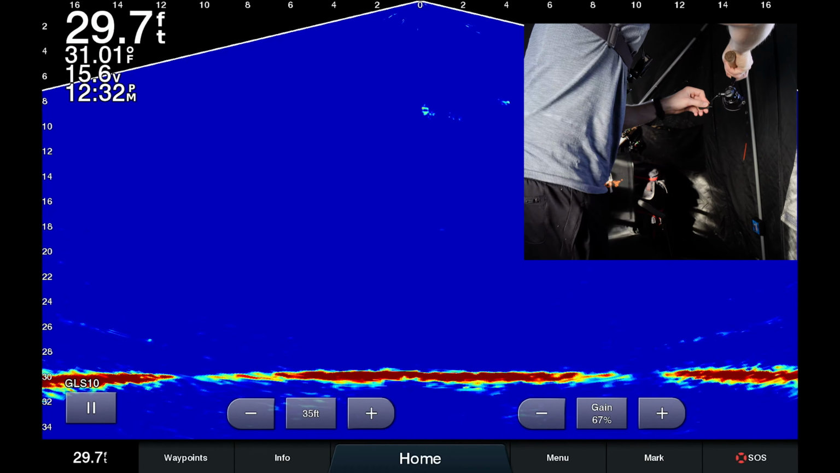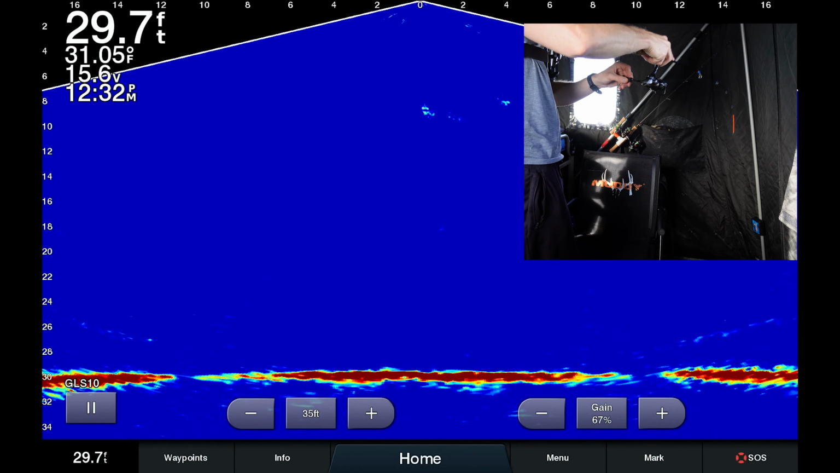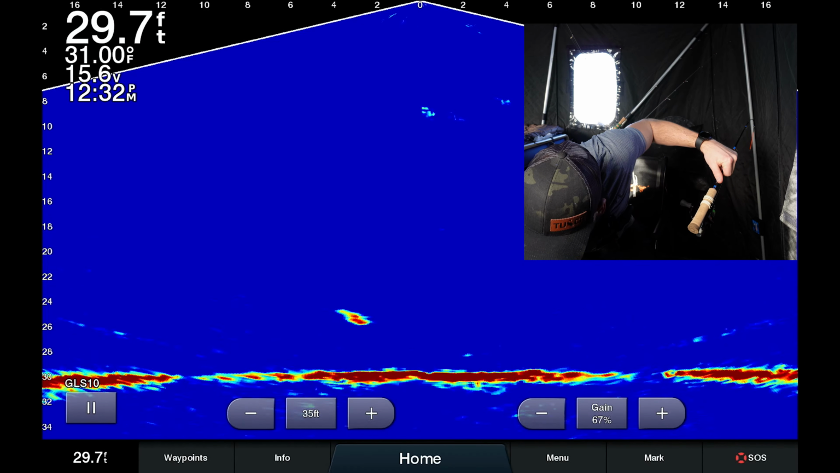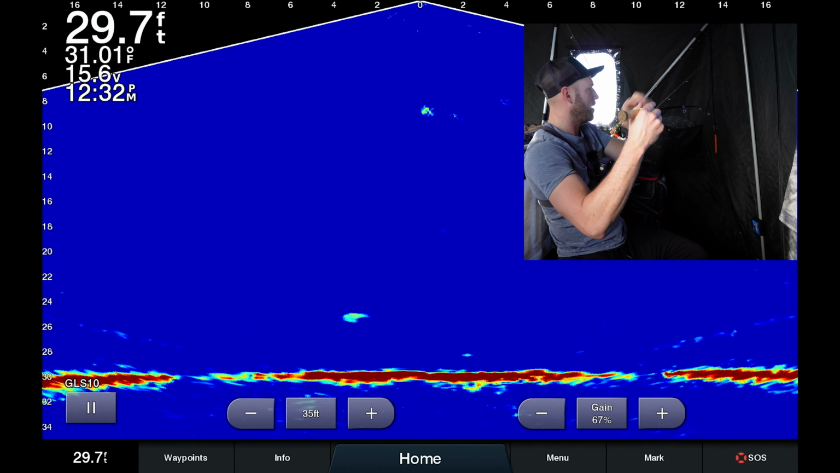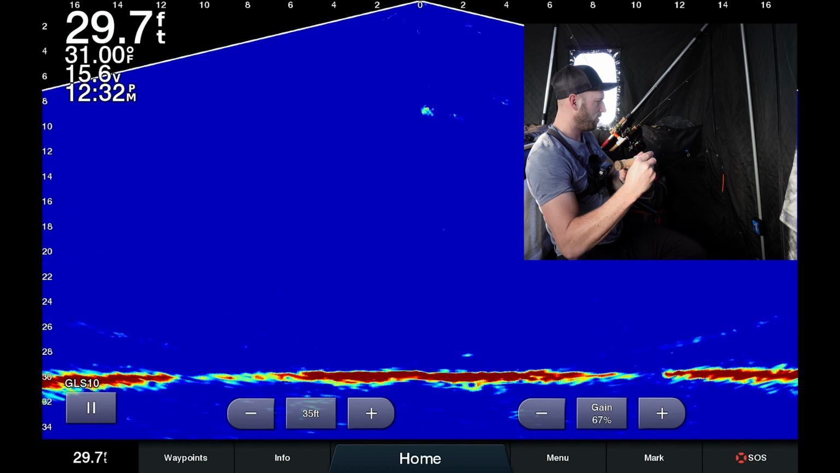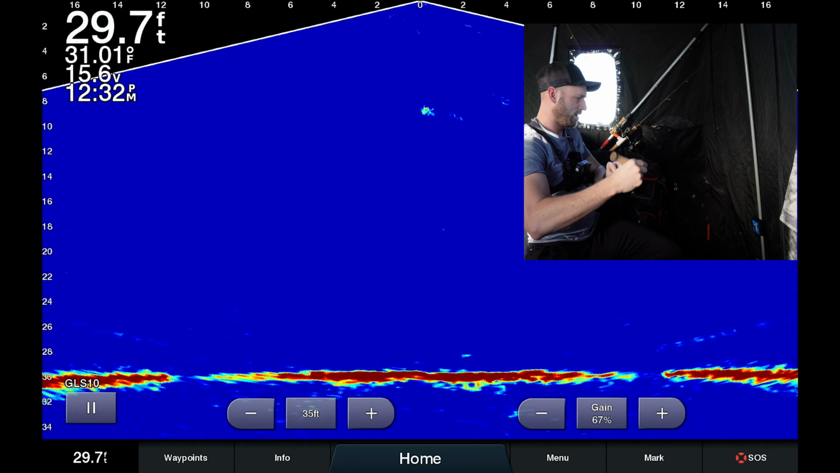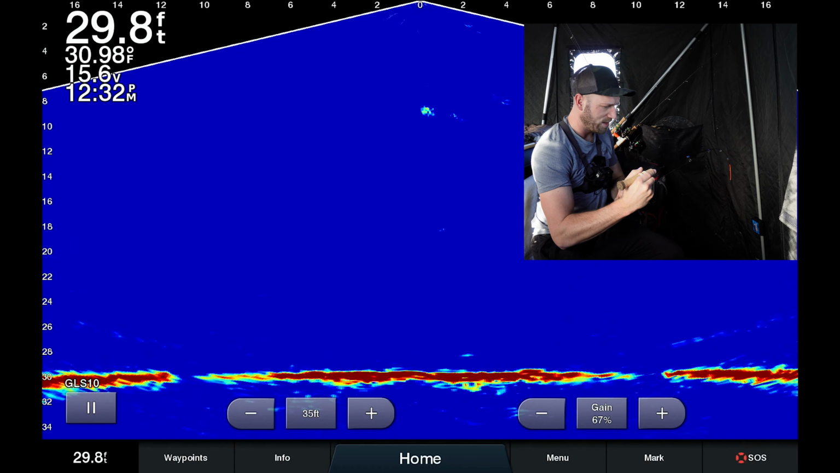That's a heavier fish. That's a heavier fish. Looks more like a walleye to me, but we'll find out. I love this rod. This is a tuned up custom rod, dead stick. The backbone on it is wonderful.